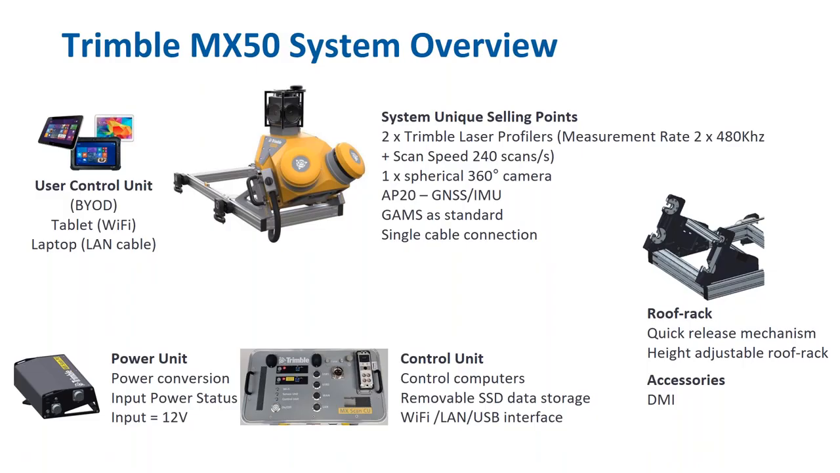So an overview of the system. For those of you that are familiar with our MX9 product, you will see some similarities. The system itself has two Trimble manufactured laser profilers measuring at 480 kilohertz with a scan speed each of 120 scans per second. We have a spherical camera and an Applanix AP20 GNSS inertial unit. GAMS is offered as standard.